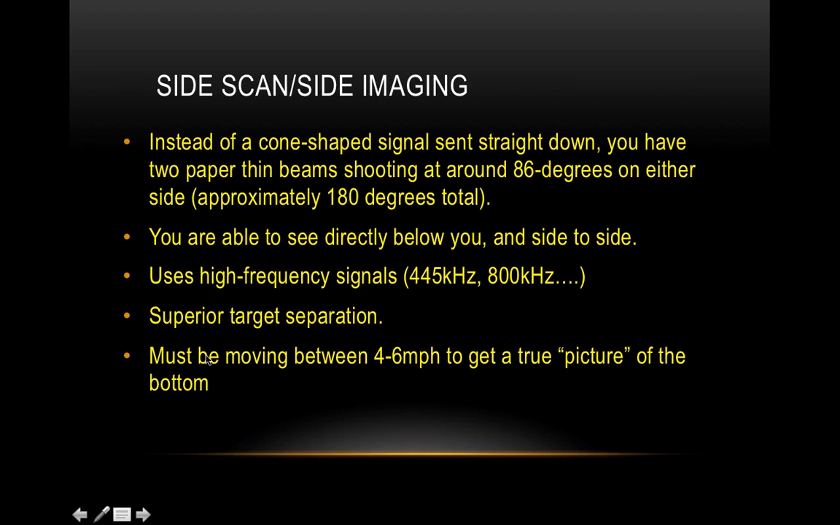And one thing you've got to remember is that you've got to be moving between 4 and 6 miles an hour to really get a true picture of the bottom in most cases. There are some advanced settings that you can do to get a really good image when you're on plane, if you've got the capabilities, but most of the time you're only going to be idling with it.